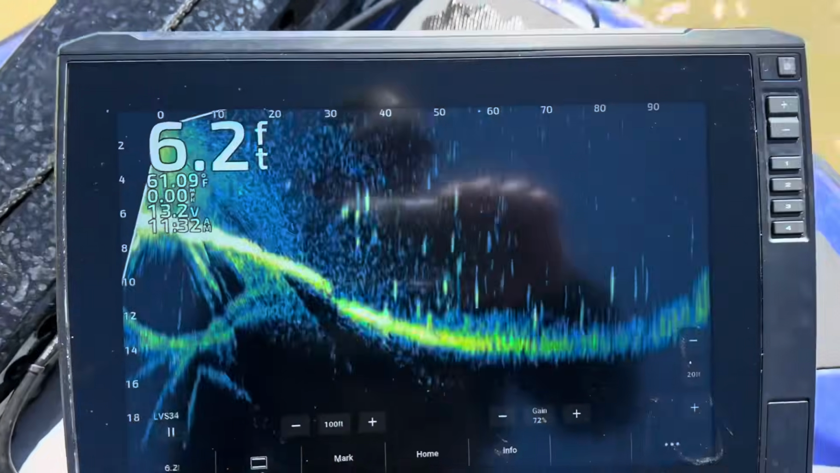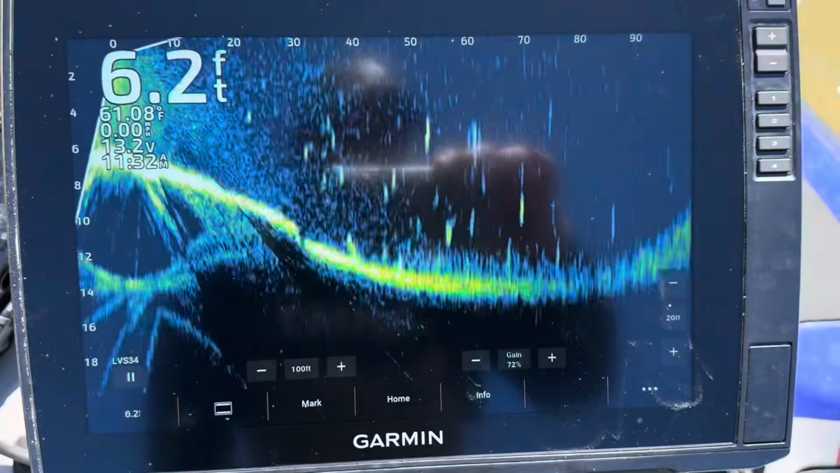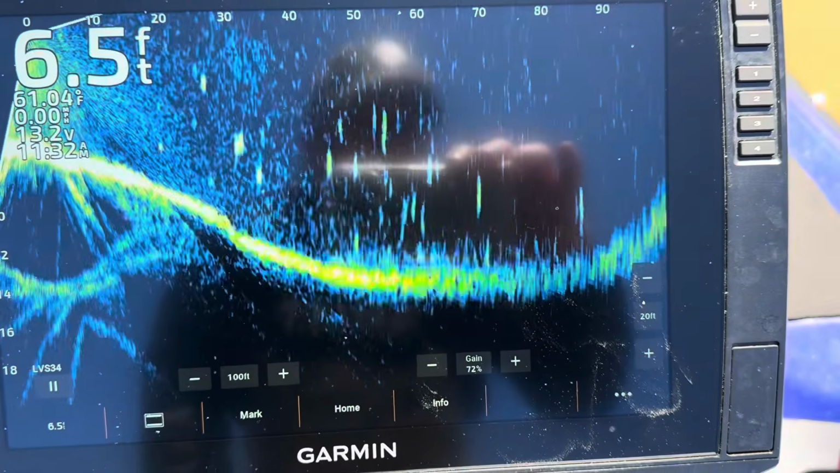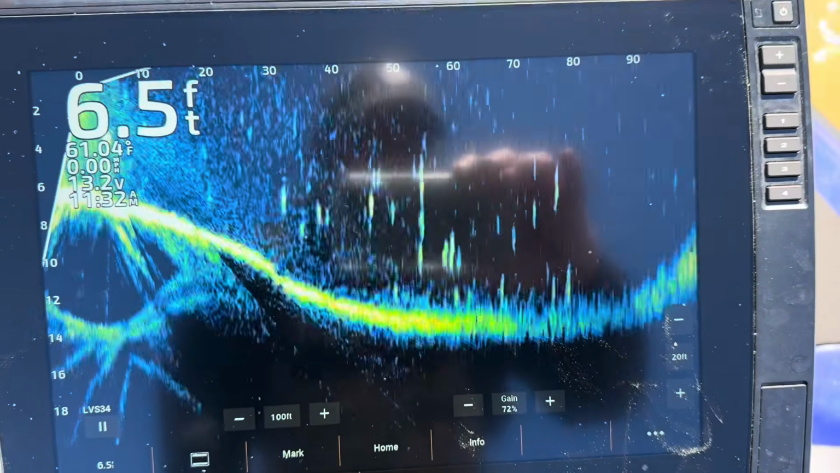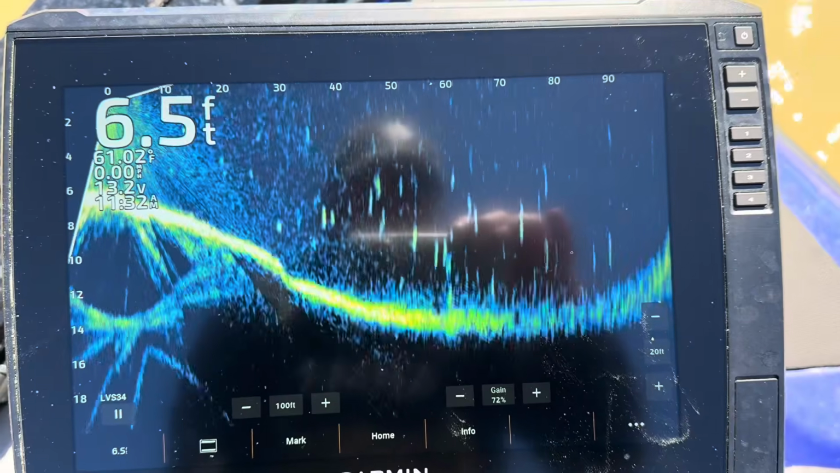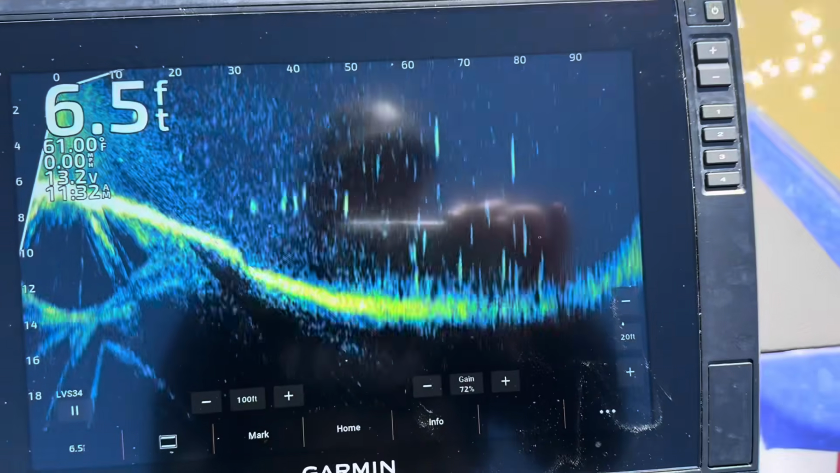I'm gonna leave this setup exactly in the same position, the same setup, same gain, same everything, but this is what it looks like. I'm on 72% gain. I think it could be cleaner. This is what everything looks like together. That's the first test point, so we're going to leave it in the exact same spot.